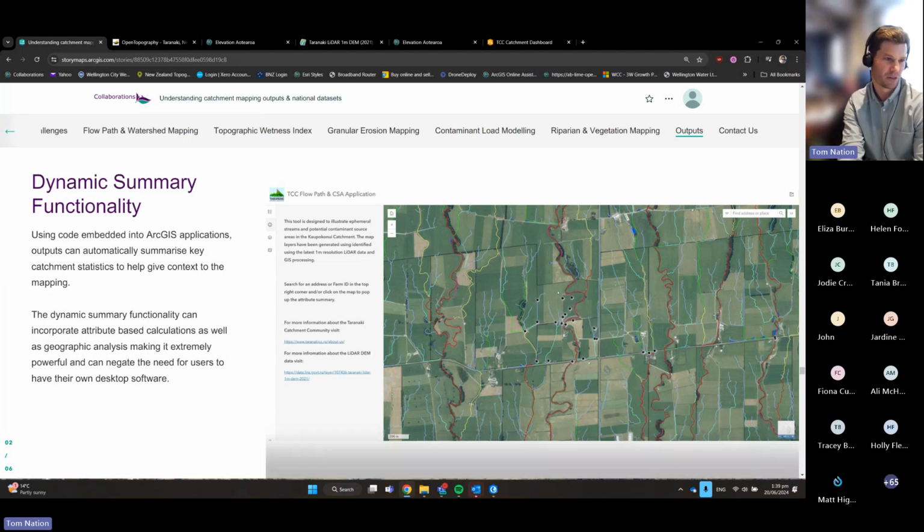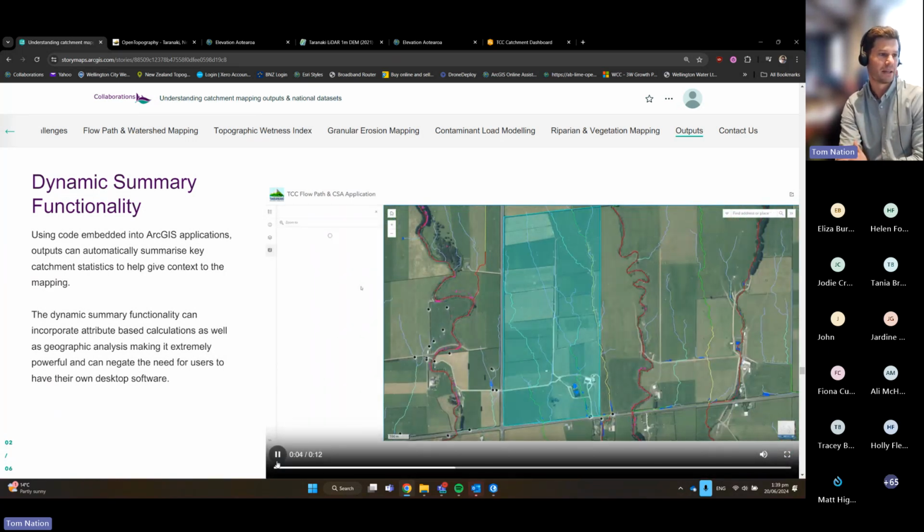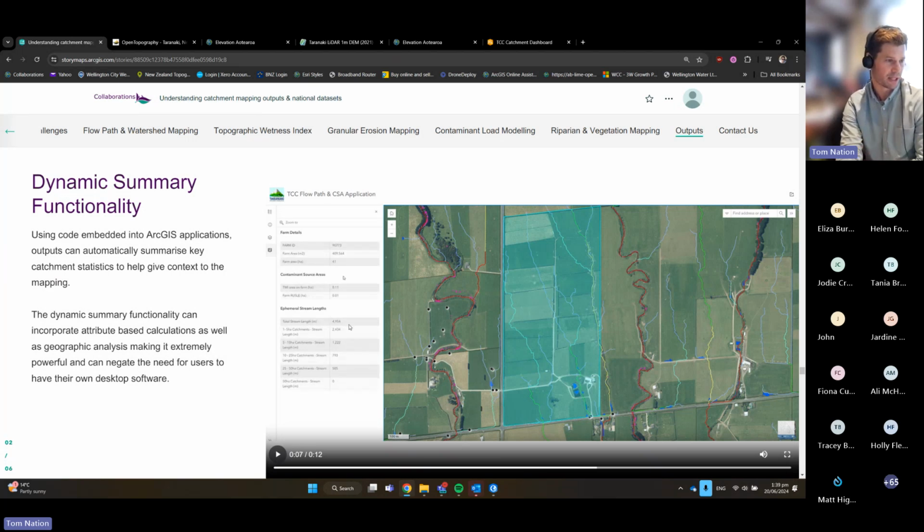So if I play this video through, it's relatively simple. You click on a farm boundary and it does its calculations, it's spinning the wheels, and then you see here it's summarizing, and it's a bit hard to see, but I'll explain that it's summarizing how much erosion-prone land there is on this farm, how much of the TWI area there is, and it's looking at the length of the stream.